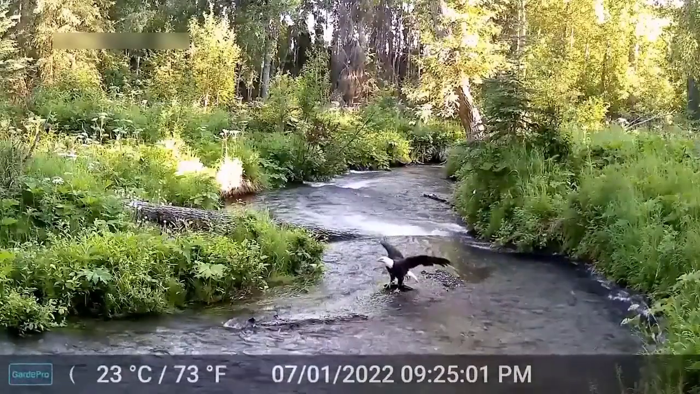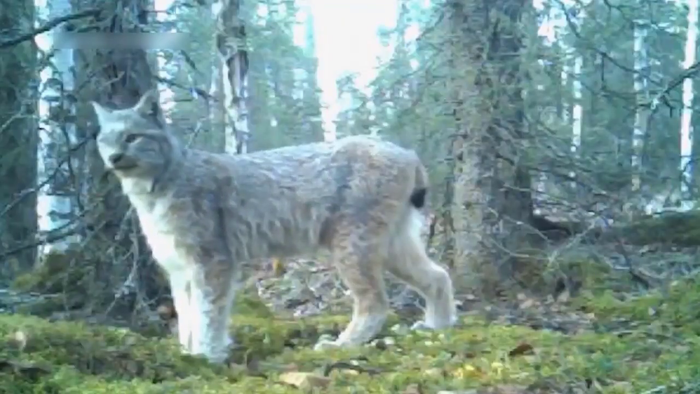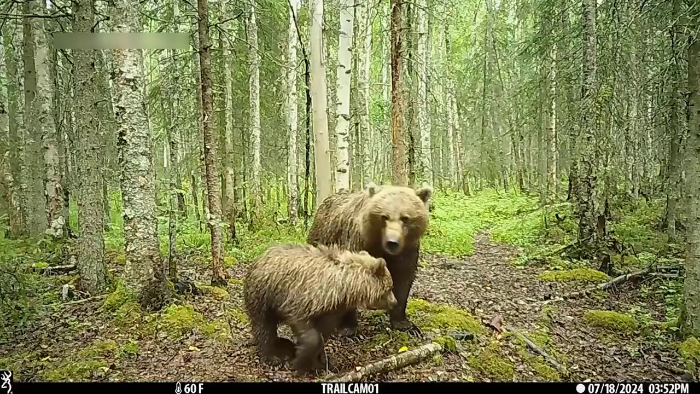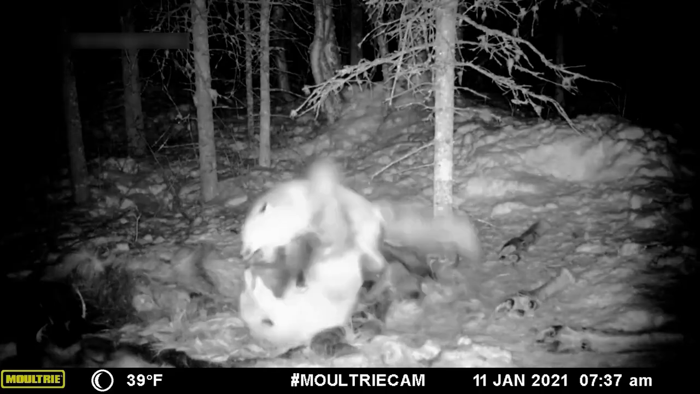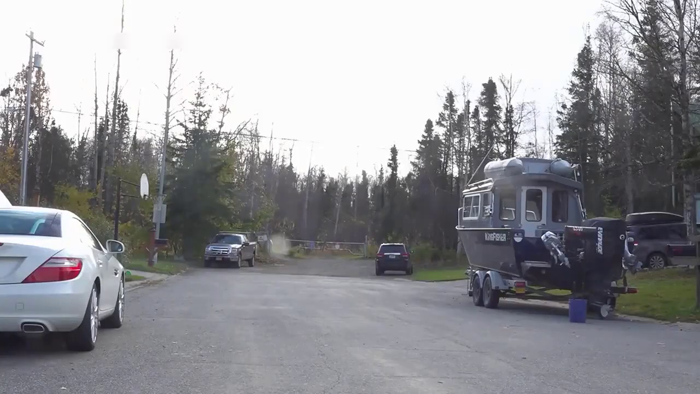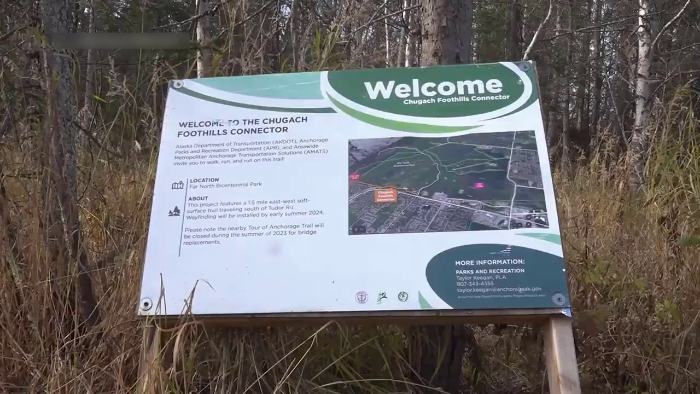I capture anything that's out here, anything and everything that's out here. Lynx, wolves, foxes, coyotes, bears, black and brown. We're on the edge of Anchorage, not very far. My cameras are within a quarter to a half a mile from a very populated neighborhood.